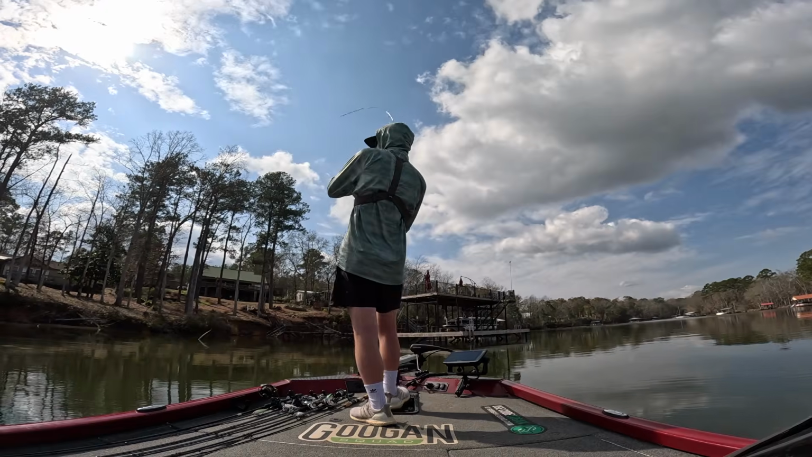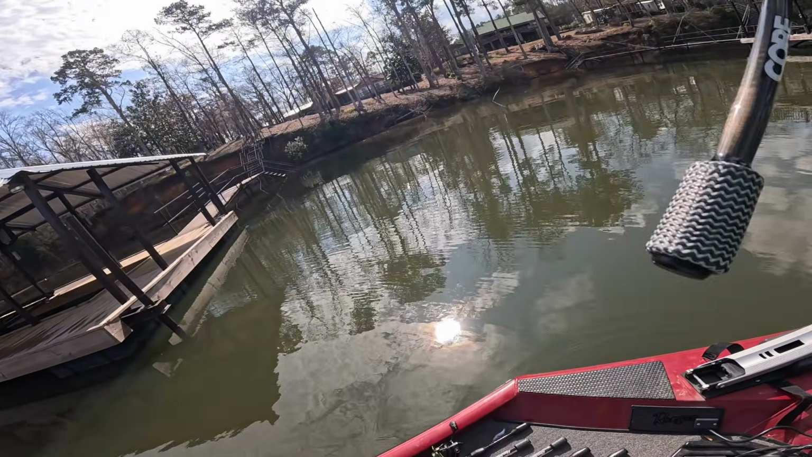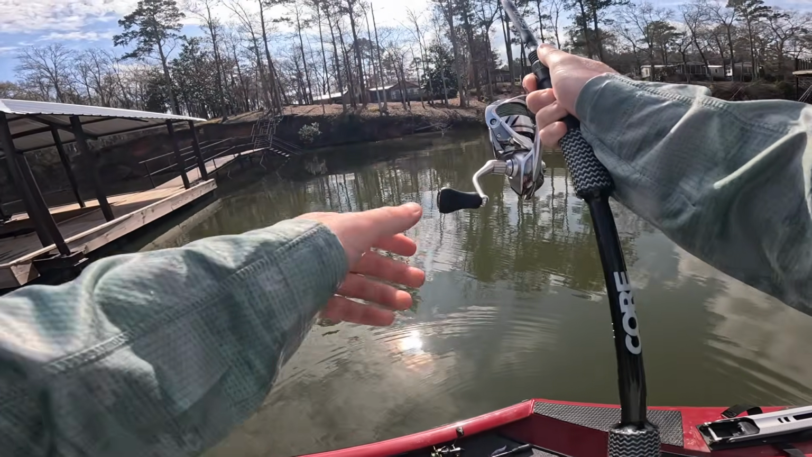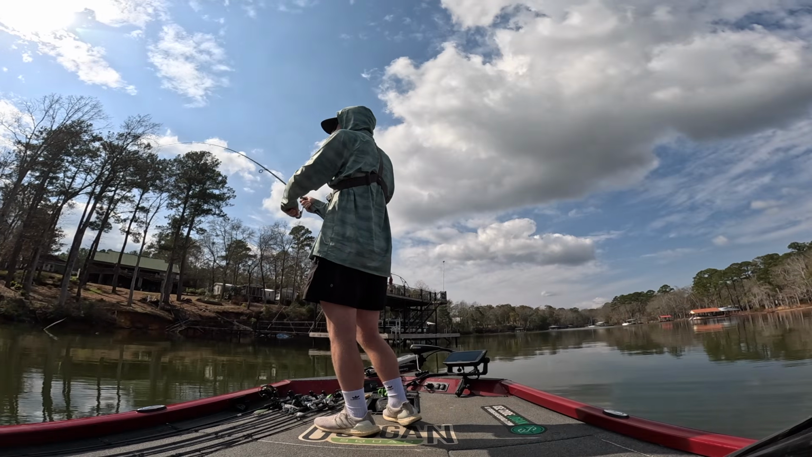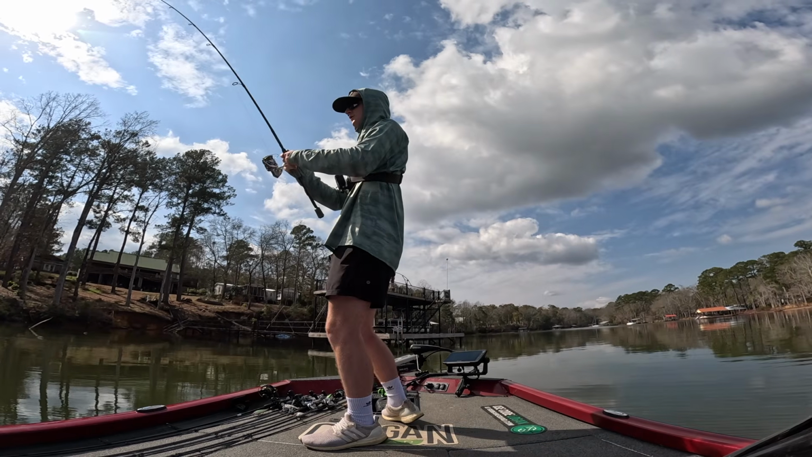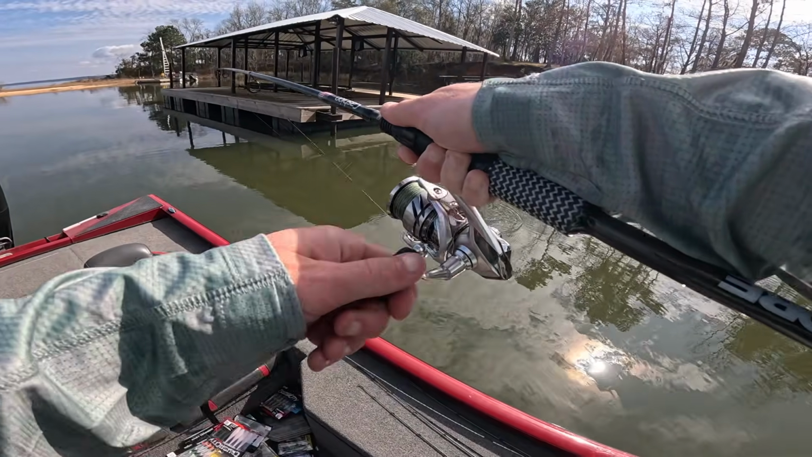Oh, we're hooked up. There we go. I saw 2 of them running. No, don't run me under the dock. God, he hammered that thing. He hammered it. Oh my God, we're hooked up, baby. There we go. First fish with forward facing sonar. I didn't see the eat, but I did see the fish. So it's good to know you're in the right area. It's not a horrible one either. Come here, buddy.